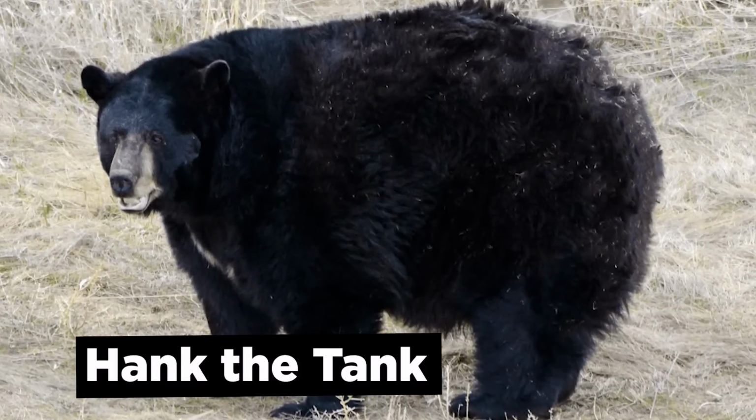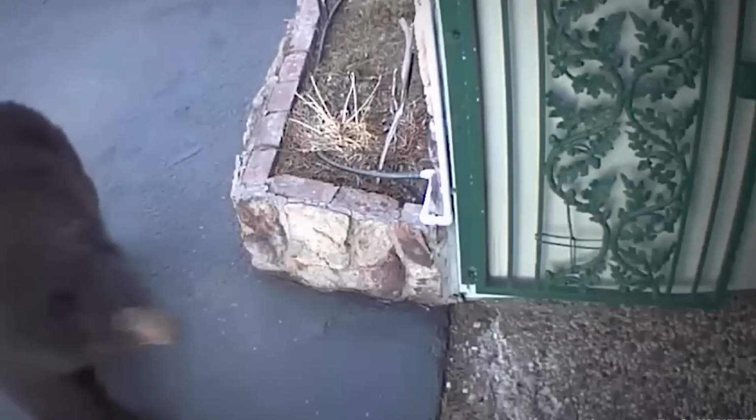Believe it or not, most bears will distance themselves from humans, and it's only when they feel threatened that they attack. But Hank the Tank seems to have no fear of humans. While he doesn't think of humans as food, he does associate humans with access to food. In the footage, we can see this black bear walking straight into someone's house. He sometimes gets in through the back door and sometimes even squeezes in through a window after smashing it.